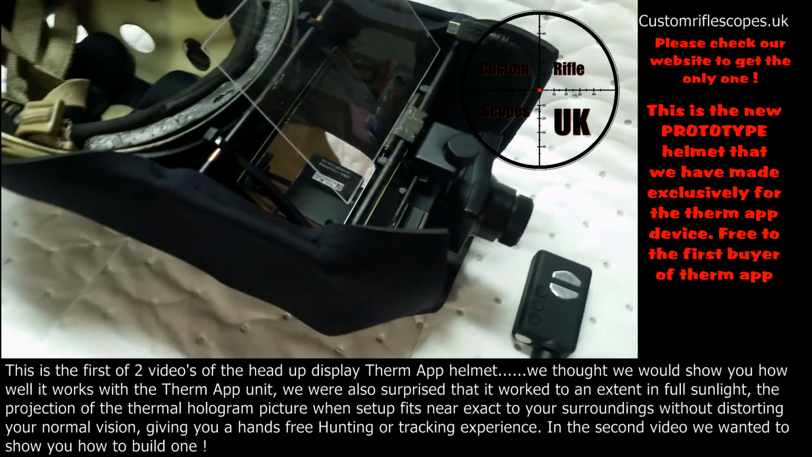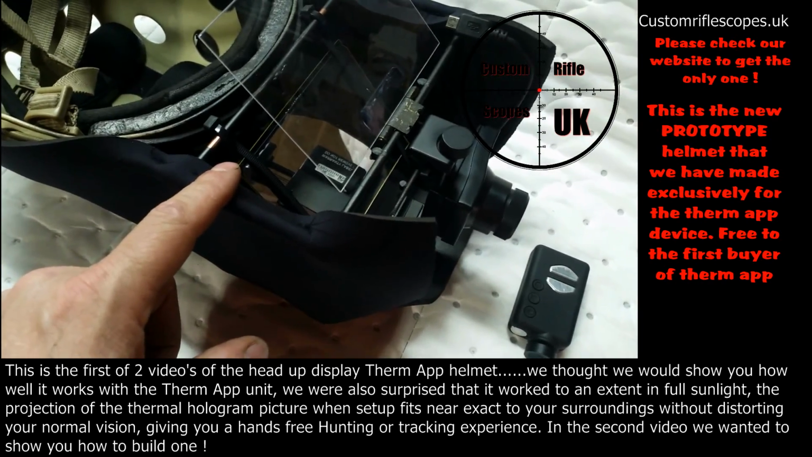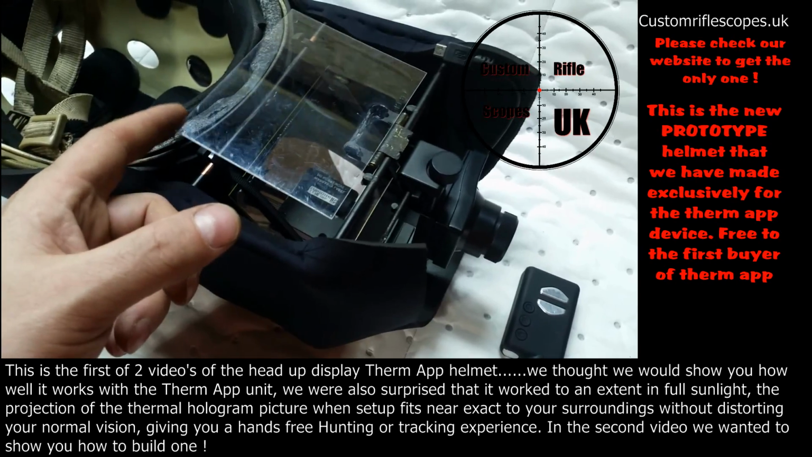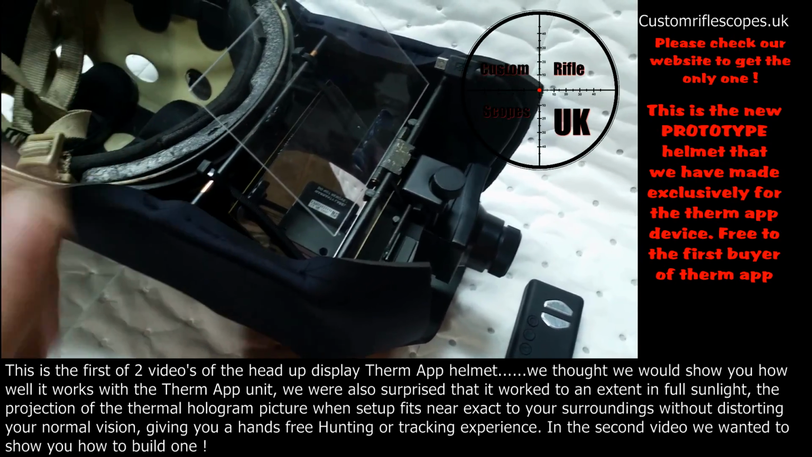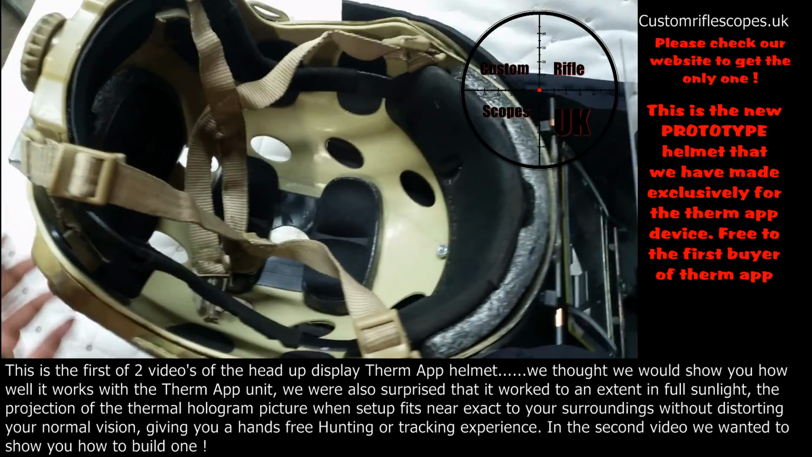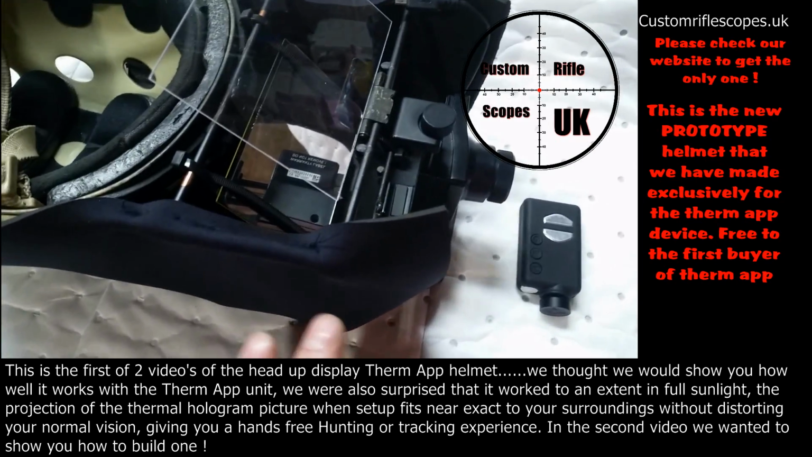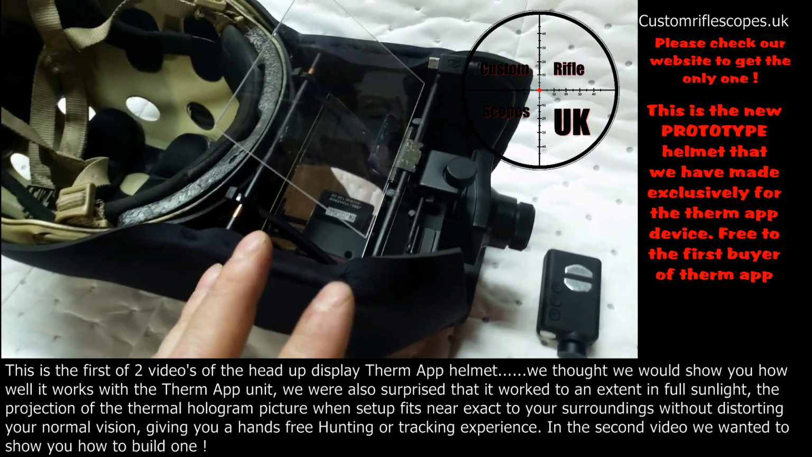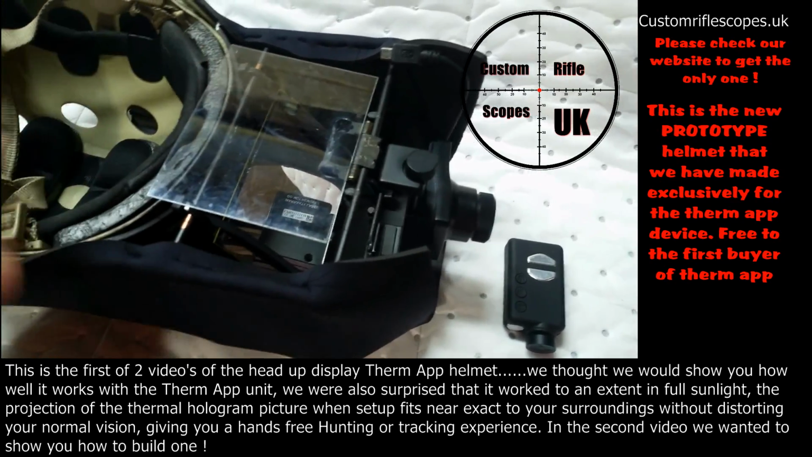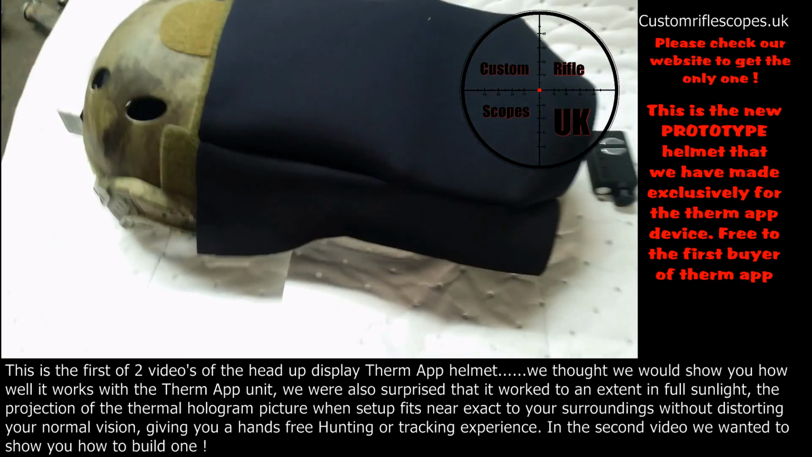Right, I've now got everything set up perfectly how I need it, the mirrors in the correct position, the glass. I altered it slightly to give me a better angle. Everything else fits well. I've got a weight on the back to counterbalance, obviously, the front. Now please remember, and don't laugh, this is rather large. It is the prototype. They all start off big.